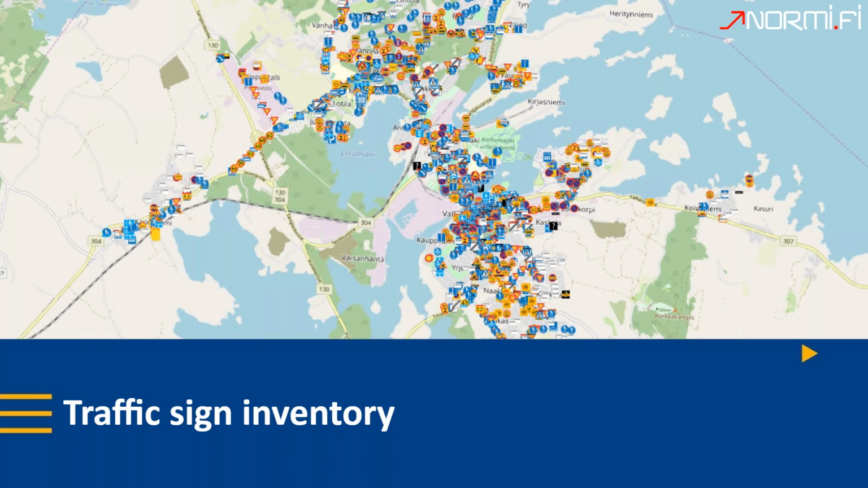Oh, yeah. So here you can see quite a small town, and already you can get the idea how much data we have to gather. Only in this area there are 4,000 traffic signs, and going through all of them is quite a job, and AI is an immense help in that process. Yeah, next slide, please.